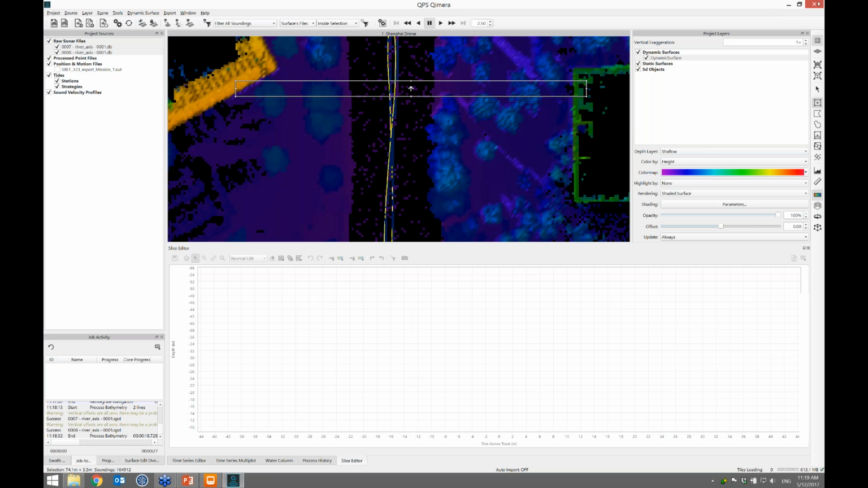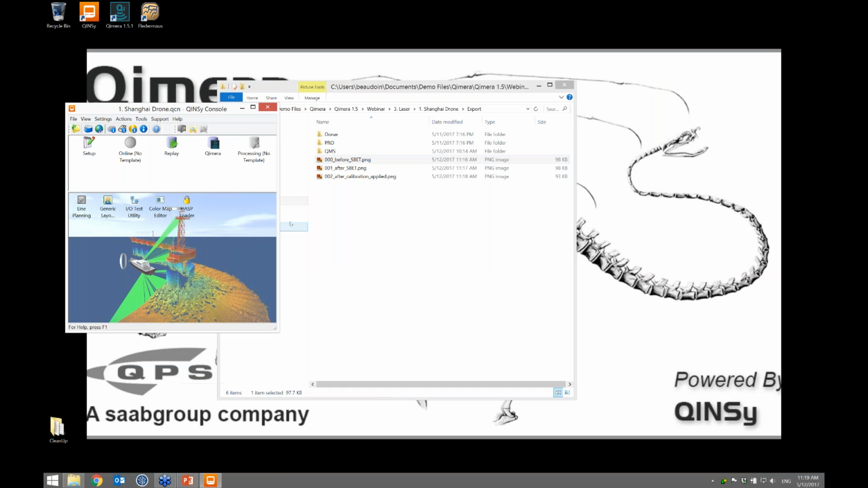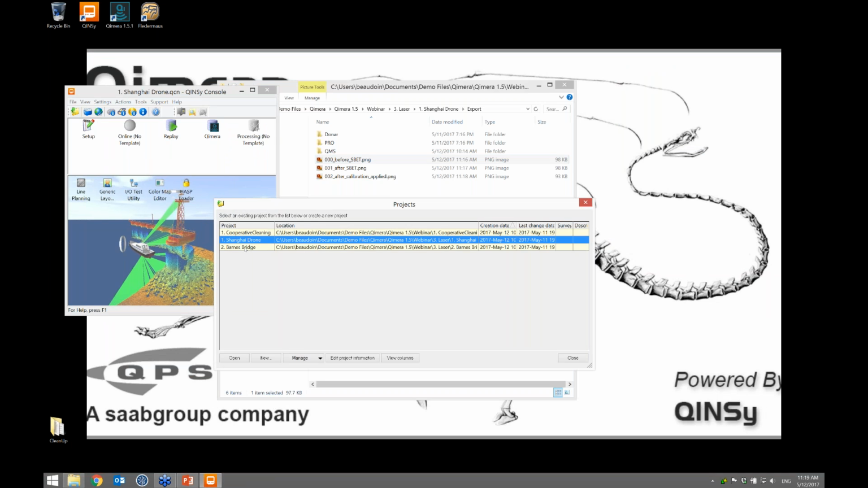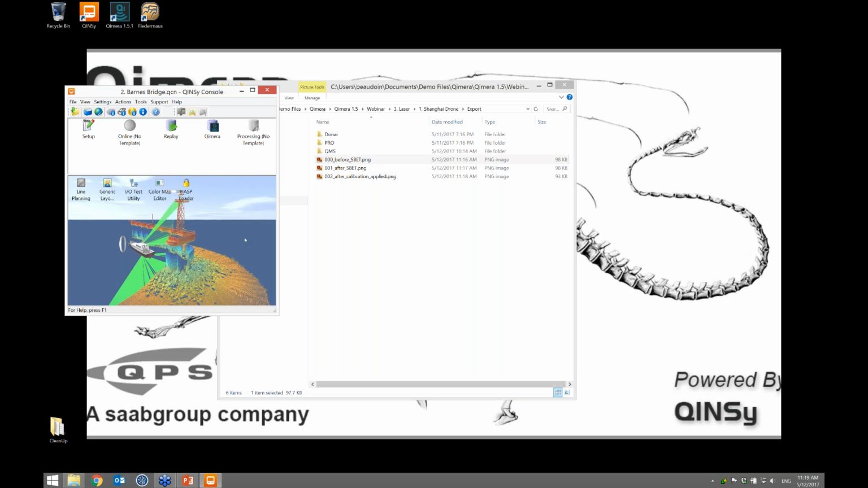So this is on a UAV, and I think we have time for another quick one, which is laser from Quincy on a vessel. And I think this is data that Duncan might have collected himself. Is that true, Duncan? The Barnes Bridge data set? No, this was Andrew Stanley and Chris Bulford from MMT UK who actually collected it.